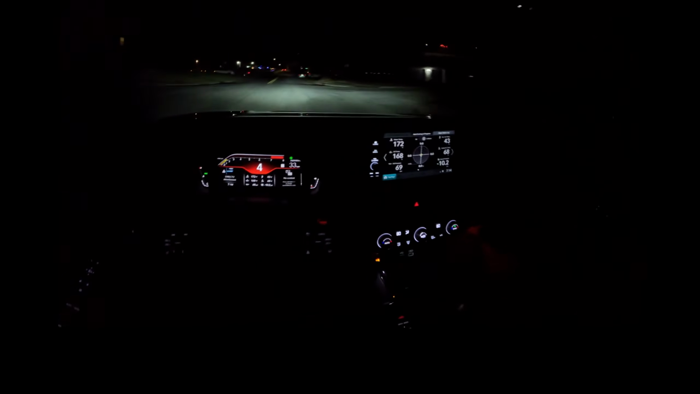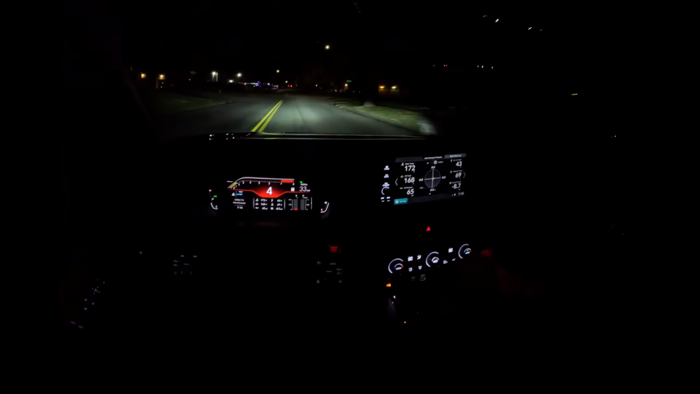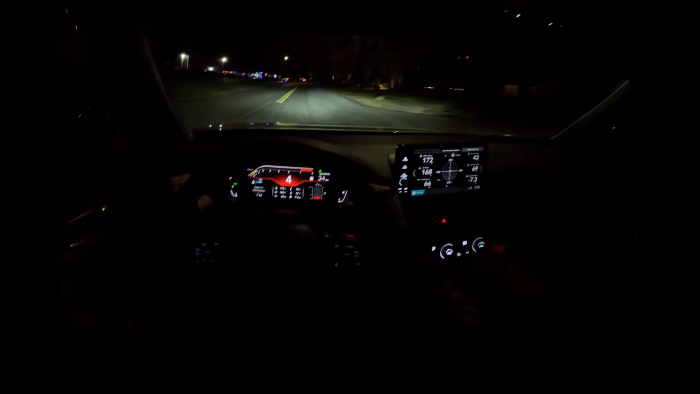Get a better gauge there for you guys. Instead of MPG, let's put boost. There we go.